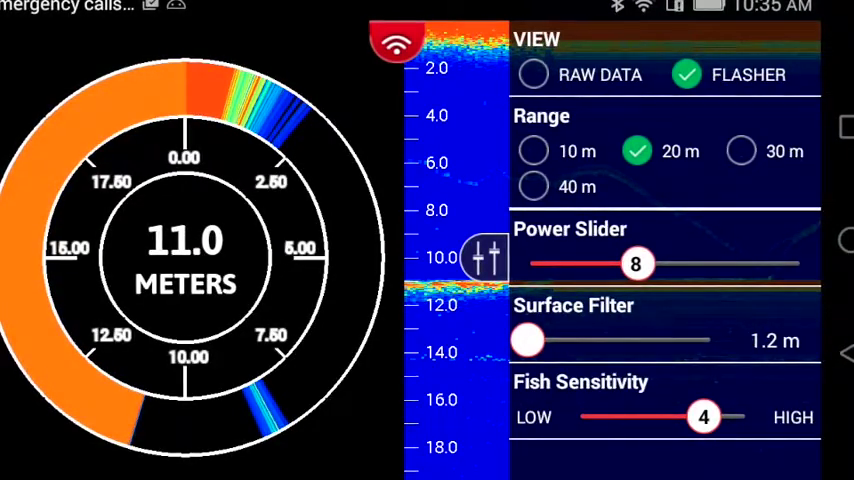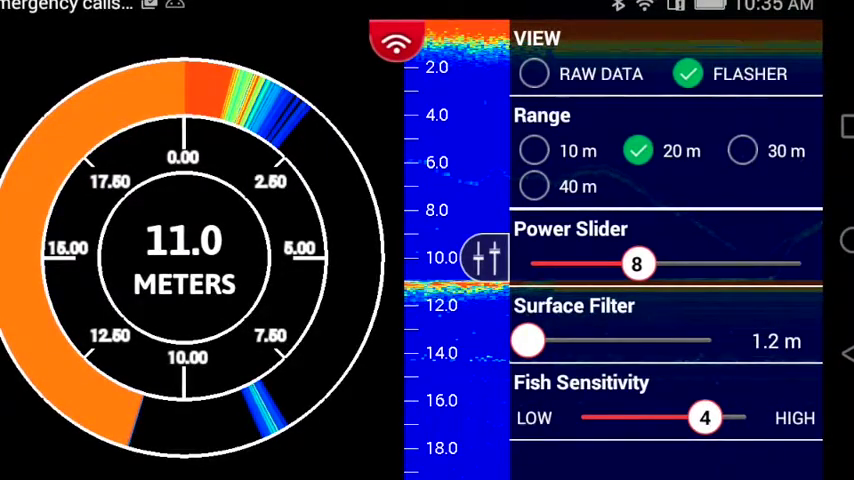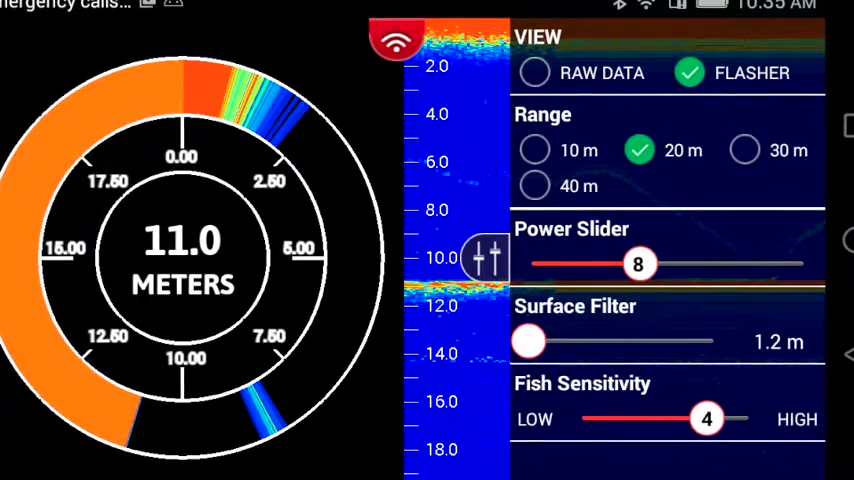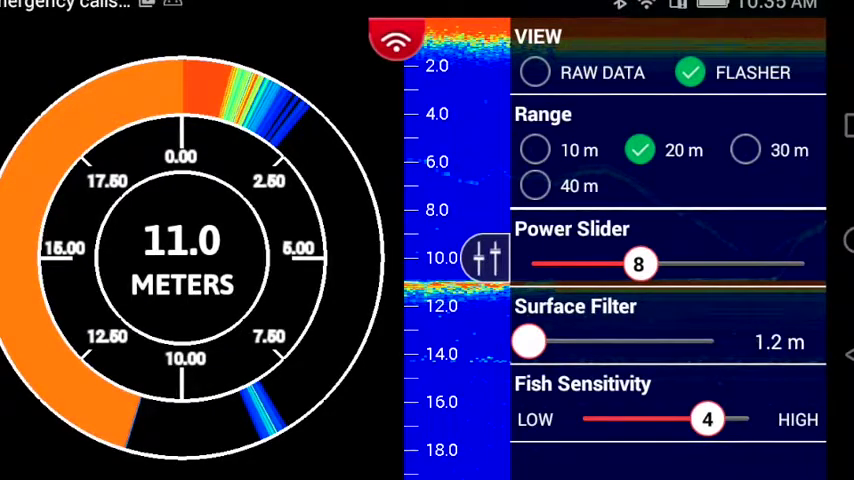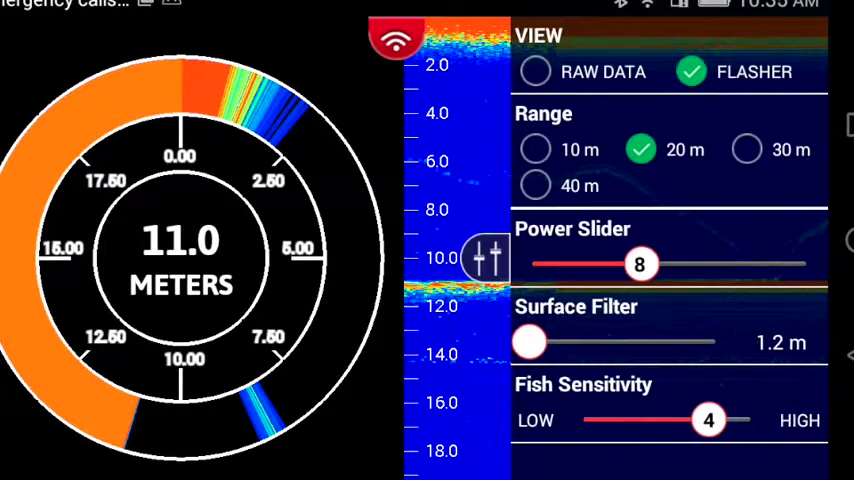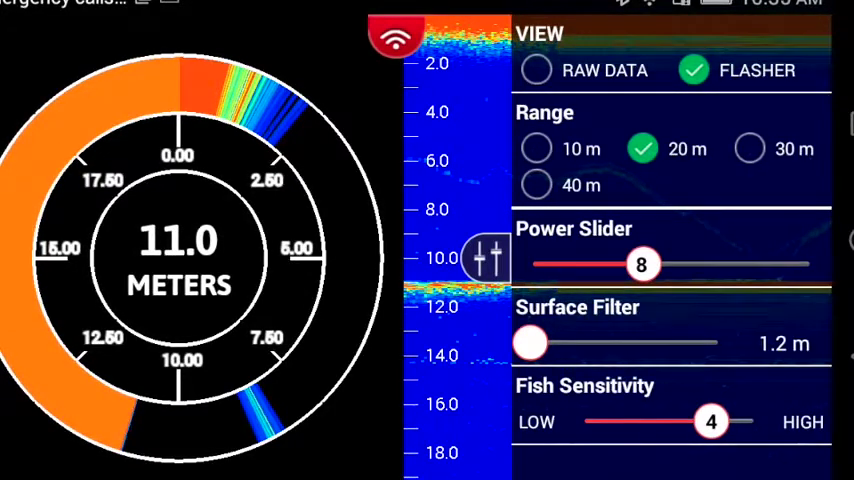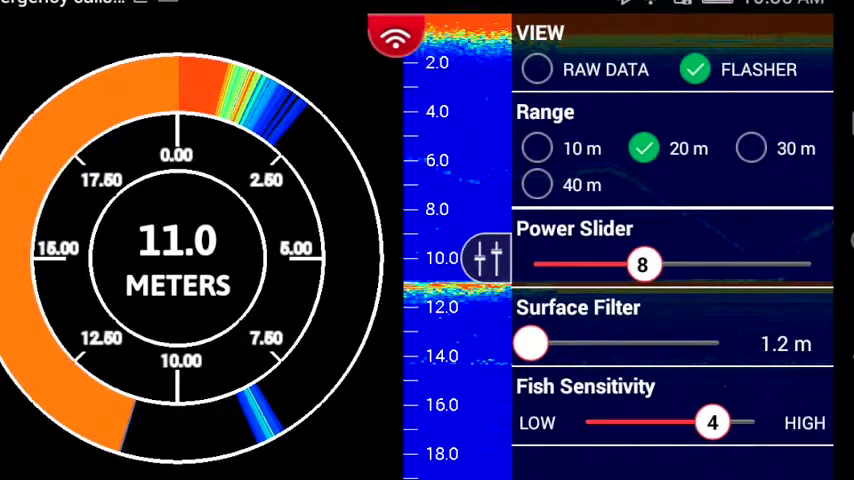The next one down is probably the most important, and that is the power slider. We've given you the opportunity to change the power of your FishHunter Directional 3D sonar so you can properly adjust it for the thickness of the ice, the depth of the water, and the visibility of the water. As you move the slider from left to right, it will become more powerful. So the most powerful setting will be on the far right-hand side, and the least powerful setting will be on the far left-hand side.